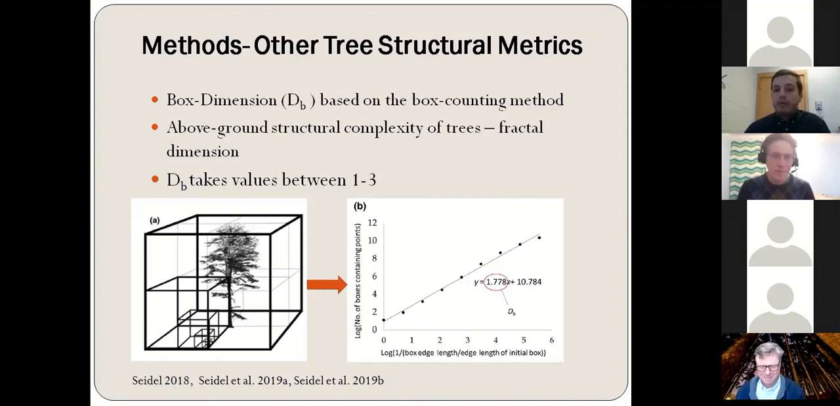In order to compute the box dimension of a tree, we need to divide the three-dimensional space of a tree into boxes whose edge is iteratively decreasing, and we need to count how many boxes we require in order to capture the whole structure of a tree.